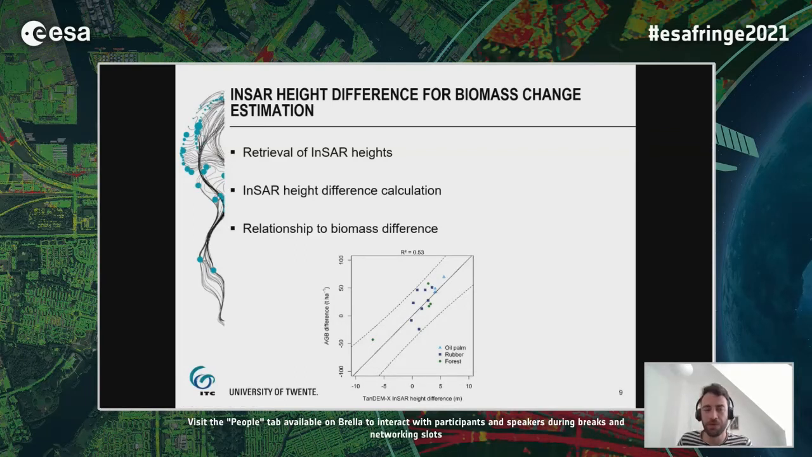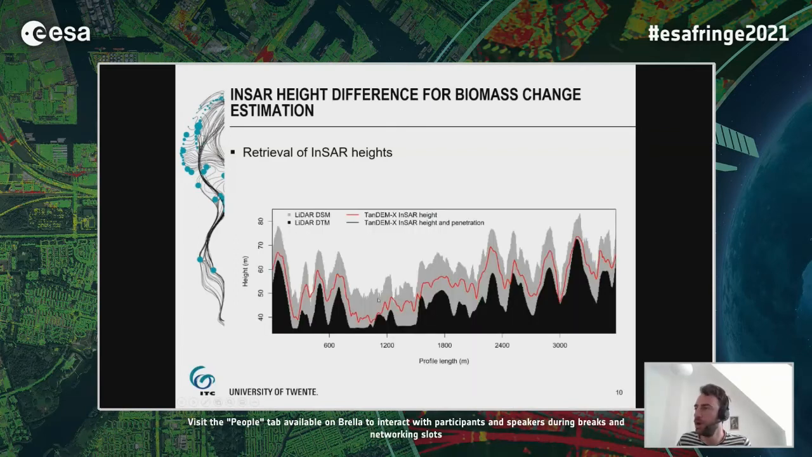Now, if you think about what can be the source of errors here in these smaller change areas, I think it's good to show it again in a profile. The penetration of TanDEM-X here, as can be seen, compared to the LiDAR in grayish and black areas here. And in the reddish, you see the TanDEM-X heights basically, and we see a lot of penetration into the volume and into the forest.